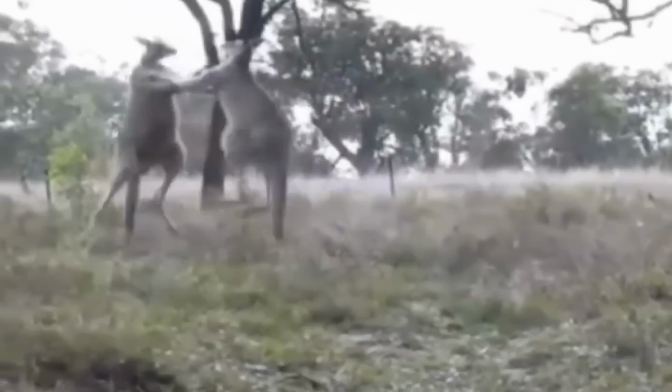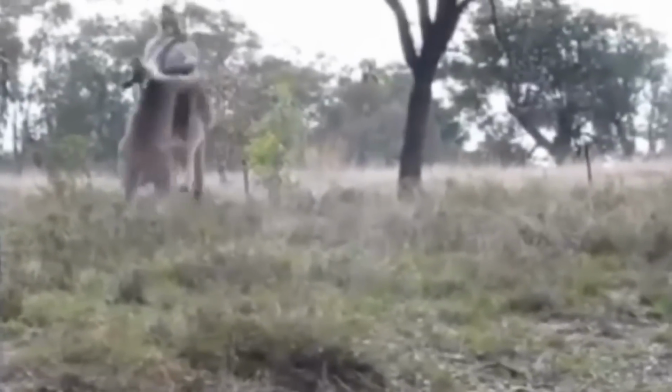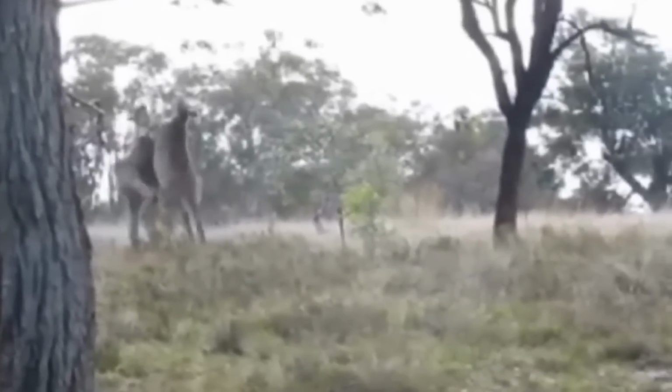Our guess is they were either fighting for a mate or territory to find a mate. In the end, every fight in the wild is about mating.